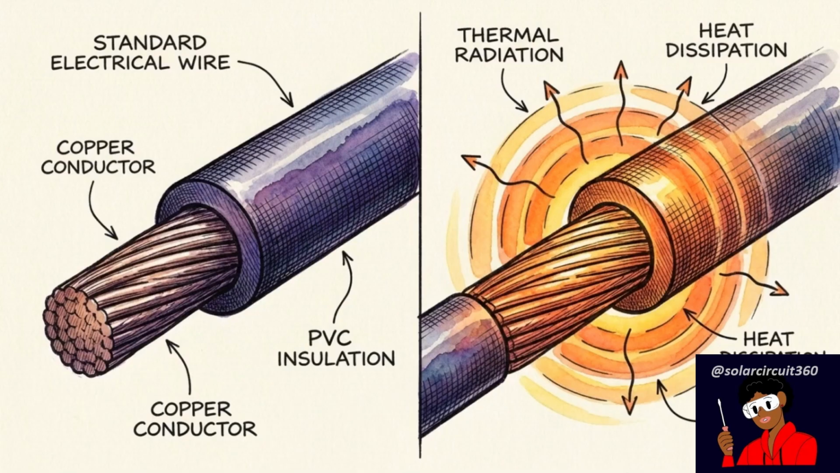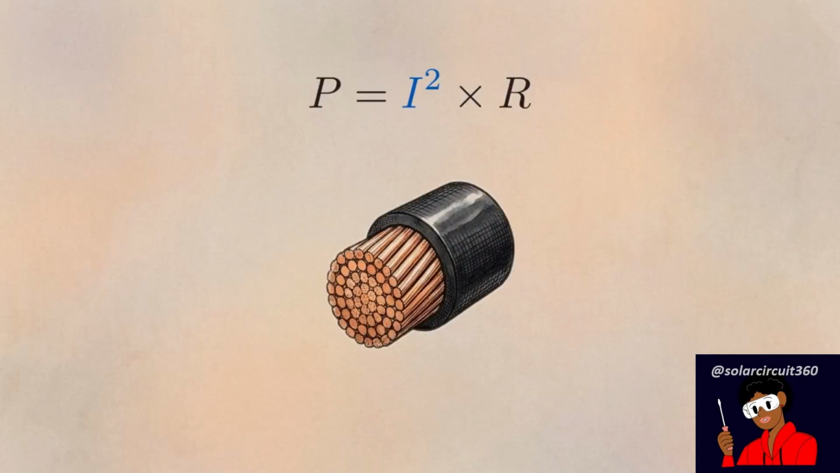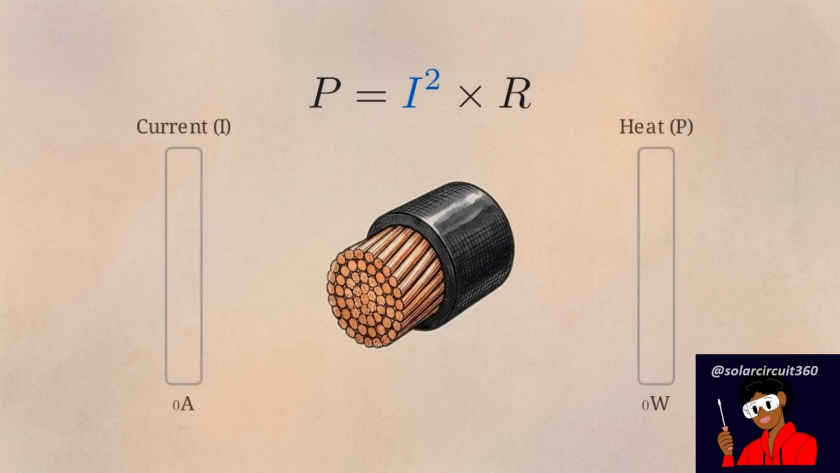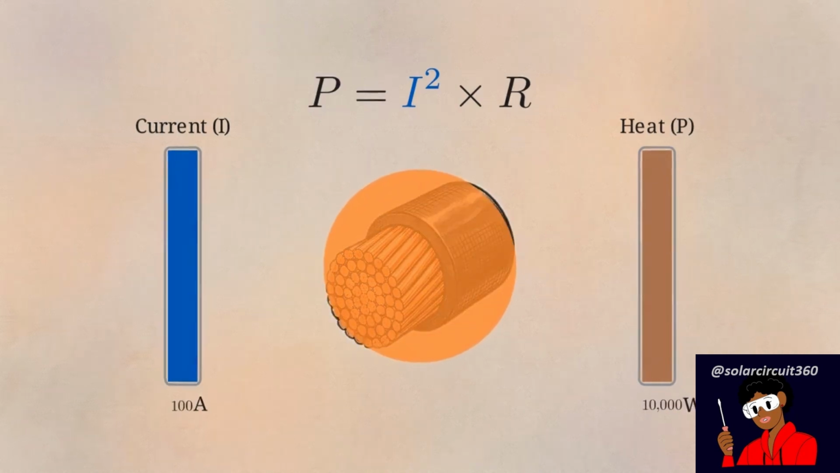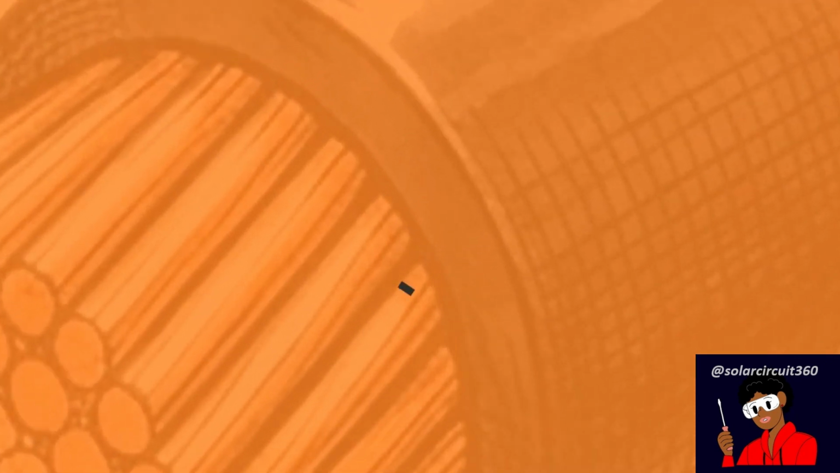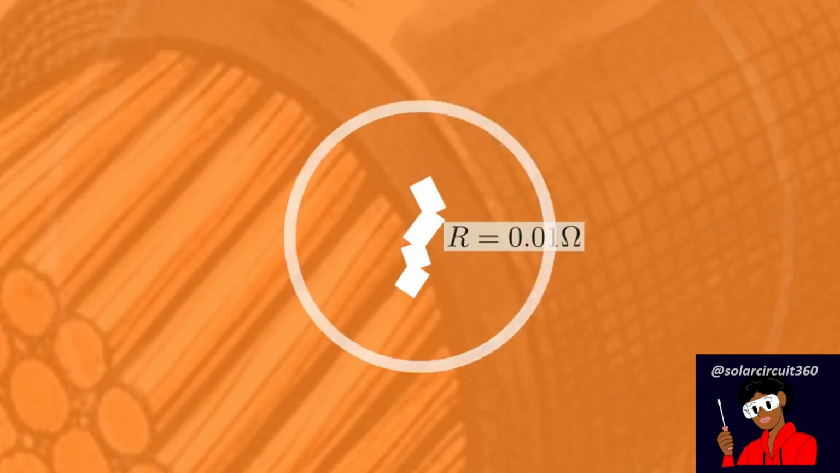The volume of heat generated is governed by the physical rule of power dissipation. This formula, power equals current squared times resistance (P = I²R), defines how energy is lost as heat. Scaling up to 100 amps makes I the dominant force. Because it's squared, heat generation accelerates exponentially. Even a microscopic flaw of 0.01 ohms produces intense localized heat.